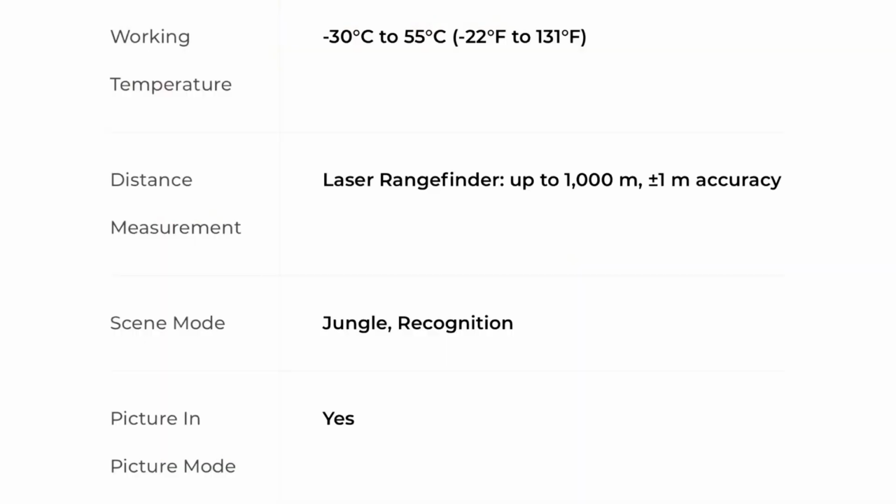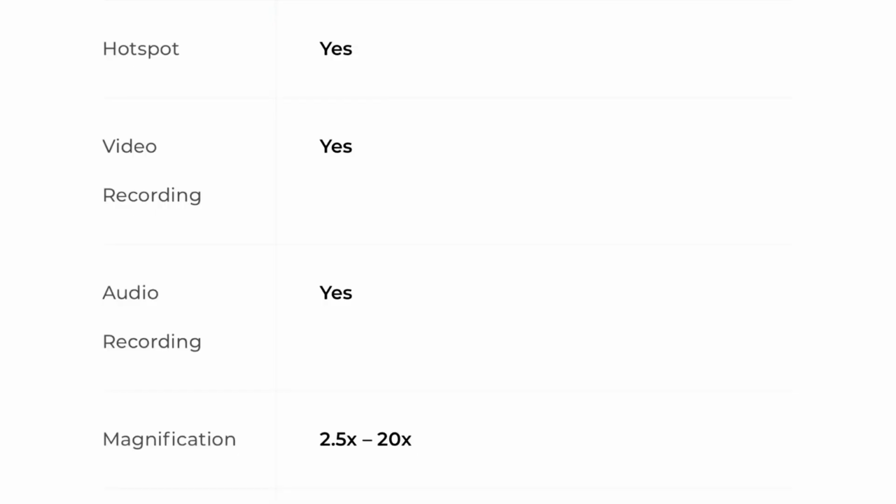We're getting there. Getting back to it, though, the laser rangefinder, up to 1,000 meters and a plus or minus 1 meter accuracy. That's pretty standard. 1,000 meters on the LRF is awesome. It does have picture-in-picture. I said that earlier. Hotspot, video and audio recording. Of course, you guys see in some of the videos here.